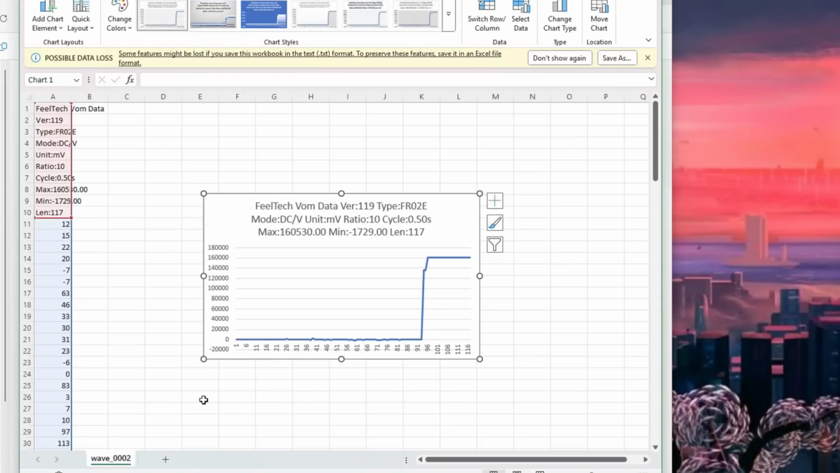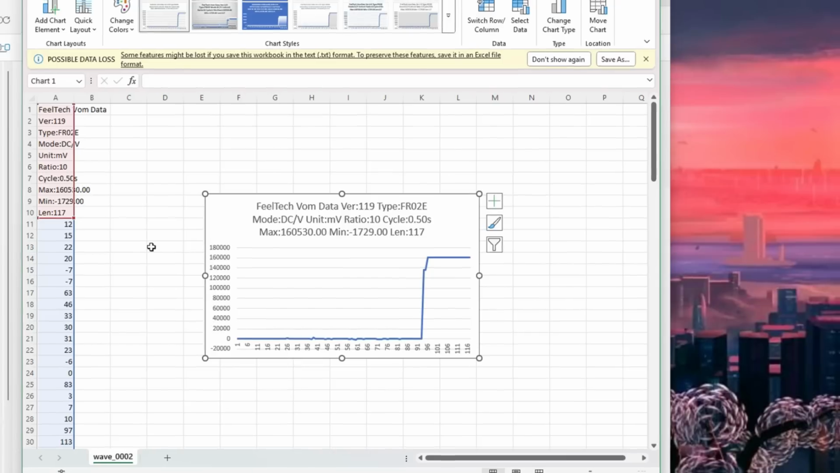It's got all your data and what it was you were measuring. When it saves the files, it doesn't really name them. It just gives, like this one is wave 0002. So it's worth renaming that file something meaningful. But what it means is you have got that representation. So if you do want to look at the data from your multimeter in graph form, that's one way of doing that, just using Excel. Well, there you go. How to make a graph out of a VOM file that you get from your multimeter. Who knew?